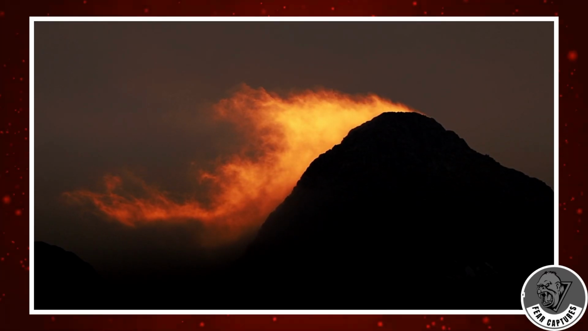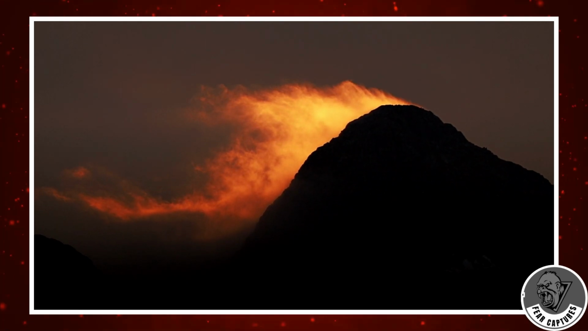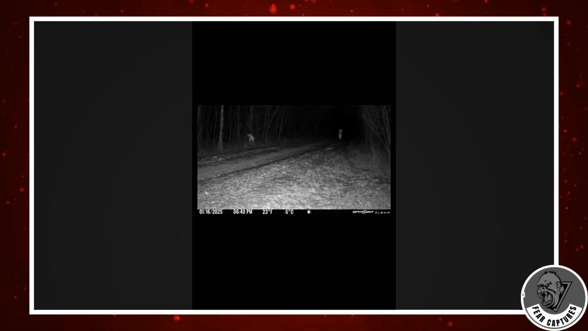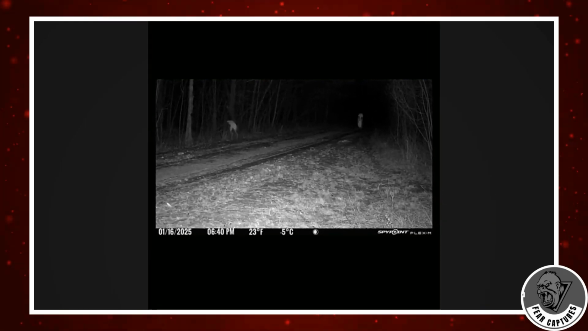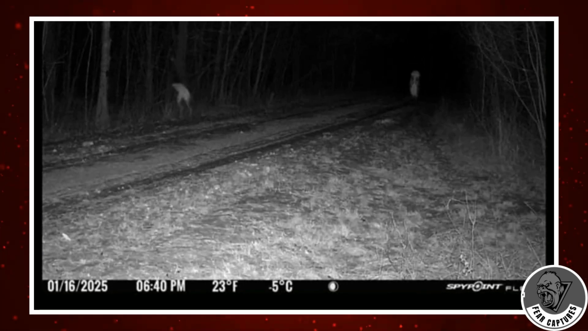It was a quiet Friday evening in January, precisely 6:40 p.m., when a trail camera perched on a remote dirt road snapped a frame that would ignite debate across the paranormal world. In the pitch-black stillness, two figures emerged. One stood motionless in the center of the path, its shape indistinct. But it was the second figure, off to the left, that made this image unforgettable.